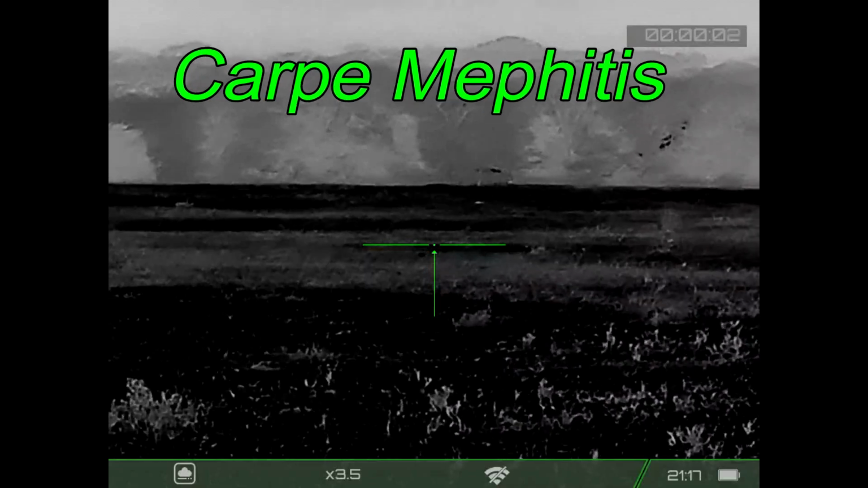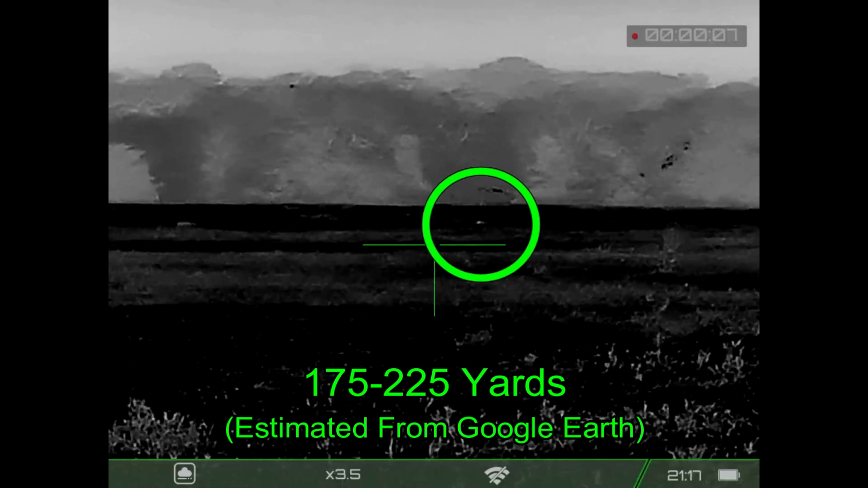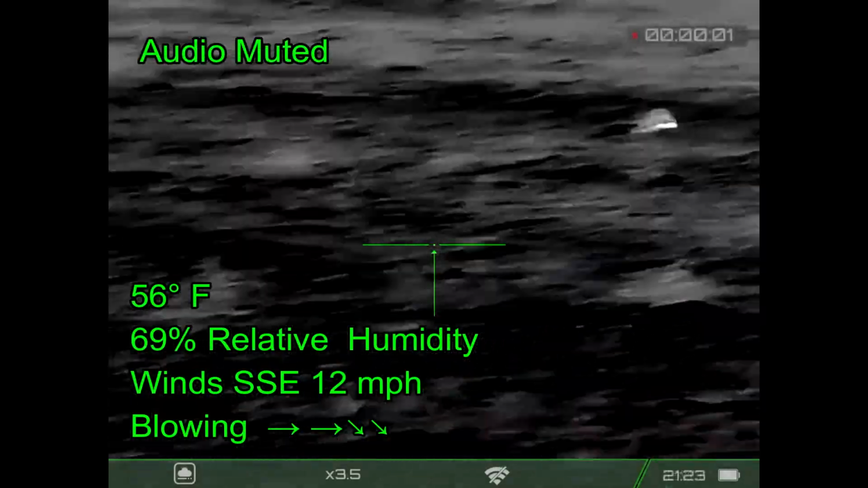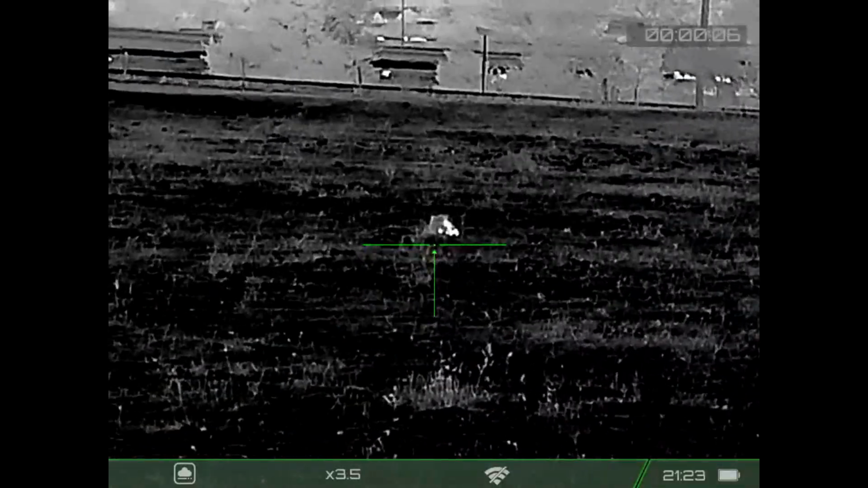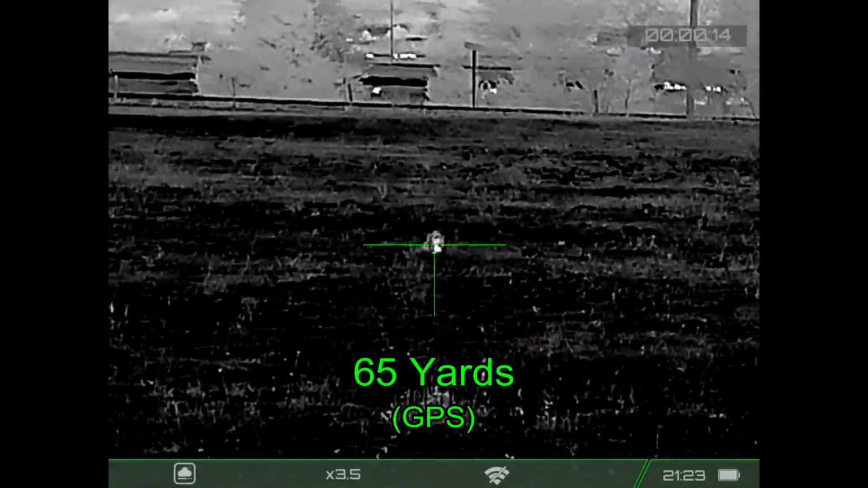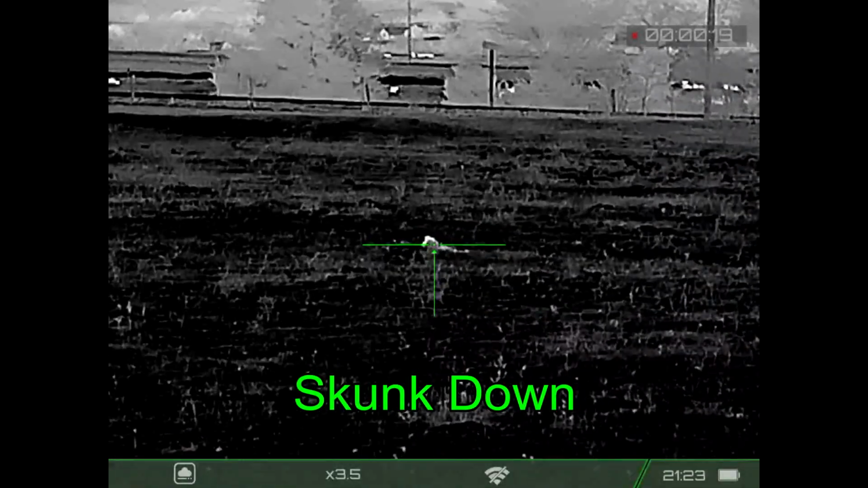Moving on to the property where the landowner has a problem with skunks, Carpe Sus. I've got a skunk out there in the distance, downwind from me, which would be an ideal direction for shooting, except there's a house and barn and people and animals behind the trees just a short distance. So now I've come around behind the skunk. I've turned around about 160 degrees in the opposite direction. The wind is blowing from left to right. And maybe I can get the population knocked back enough before they start having babies this spring.